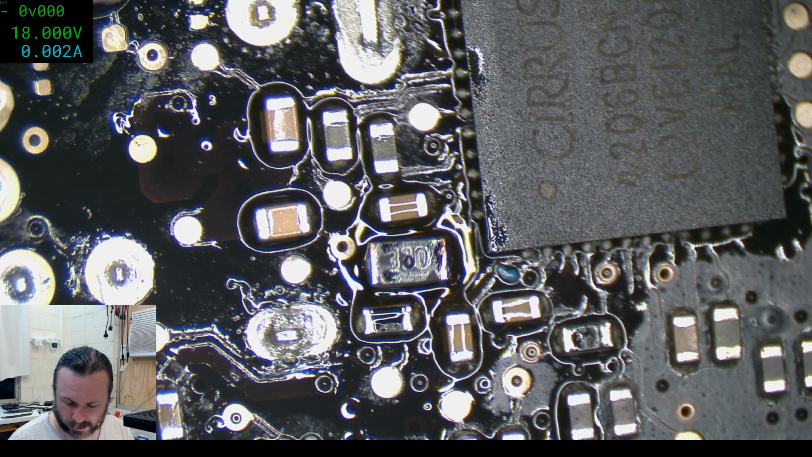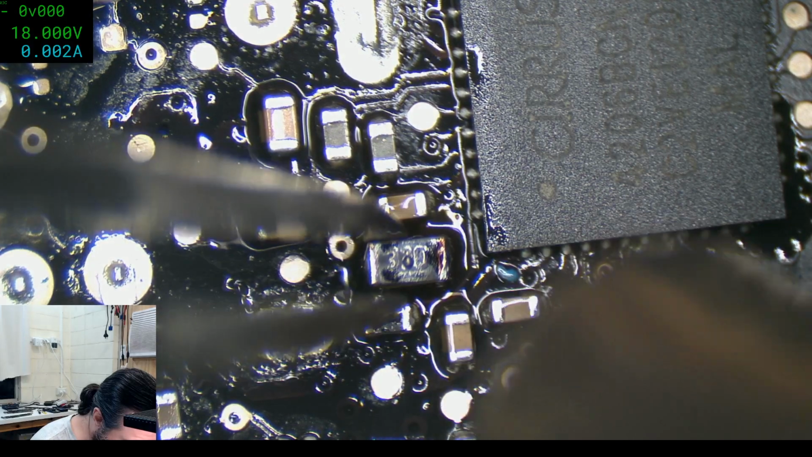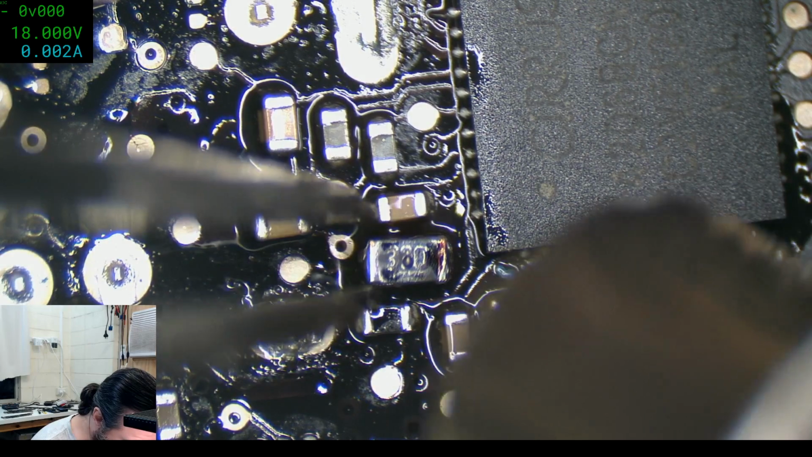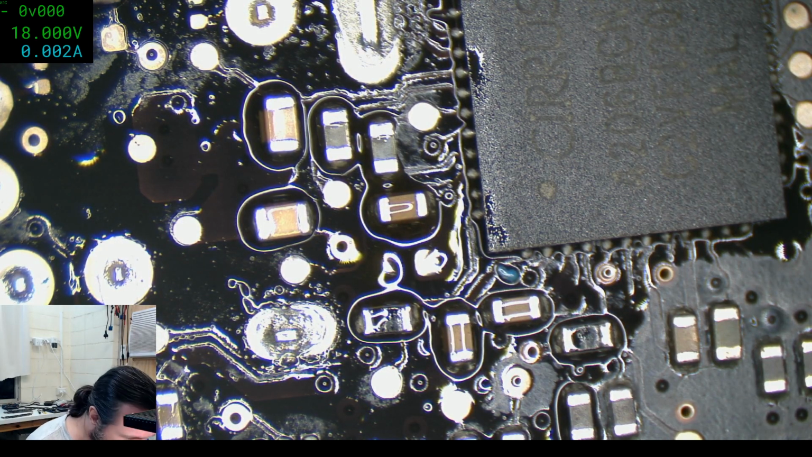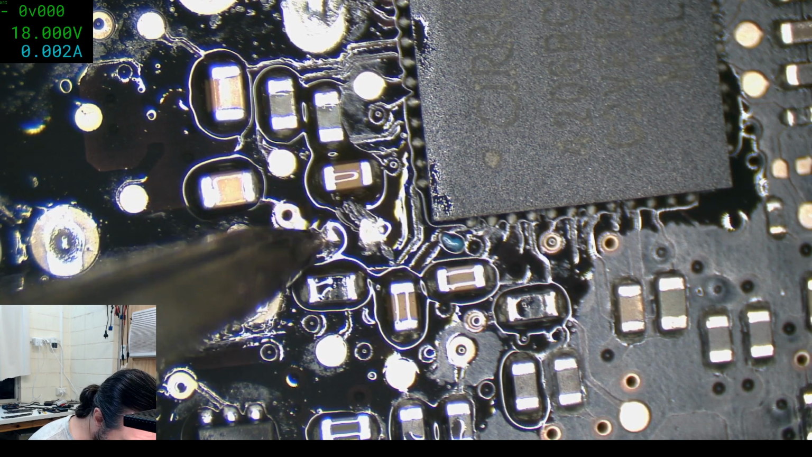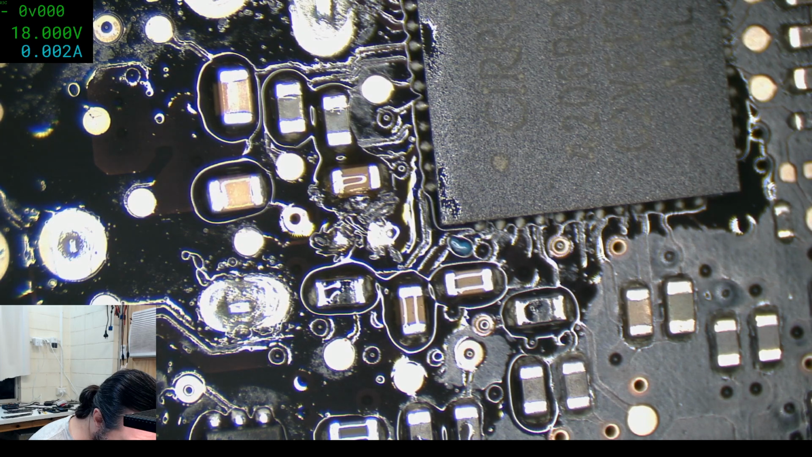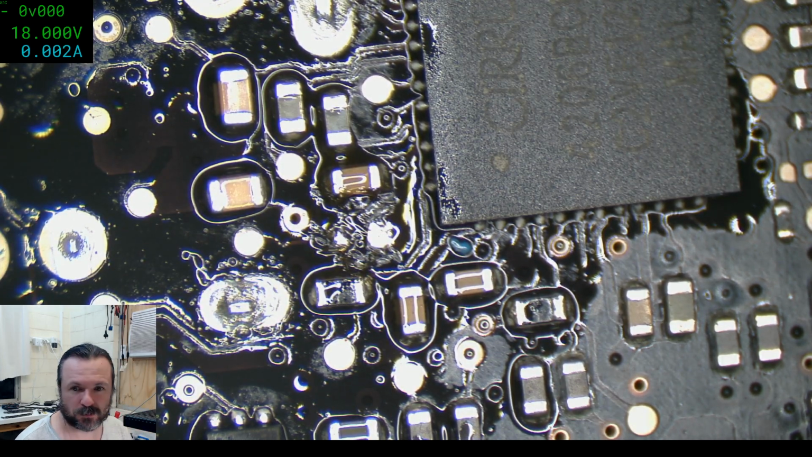Well, we still haven't got a heartbeat scenario, and I'm not sure what I'm going to do about that. Maybe the heartbeat scenario is not that the circuit keeps retrying, but rather that the capacitor itself is the oscillating component. I don't know. As in, maybe the capacitor shorts, heats up, and it causes it to unshort itself. I don't know. Anyway, I better put the capacitor back on here.